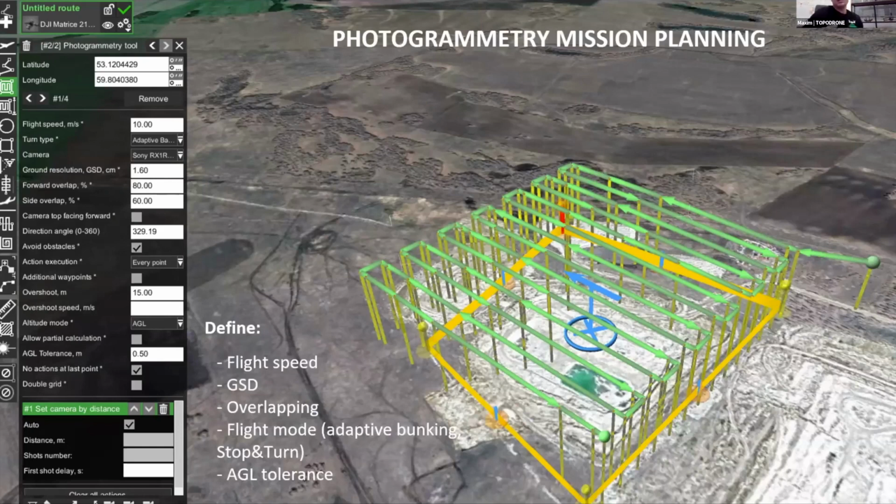There are some special settings for the camera, but I don't like to touch this question right now. And there is an agile tolerance parameter, and we will talk about it a little bit later. As you can see, we have a mining site, and UgCS just plans the mission under flat terrain.